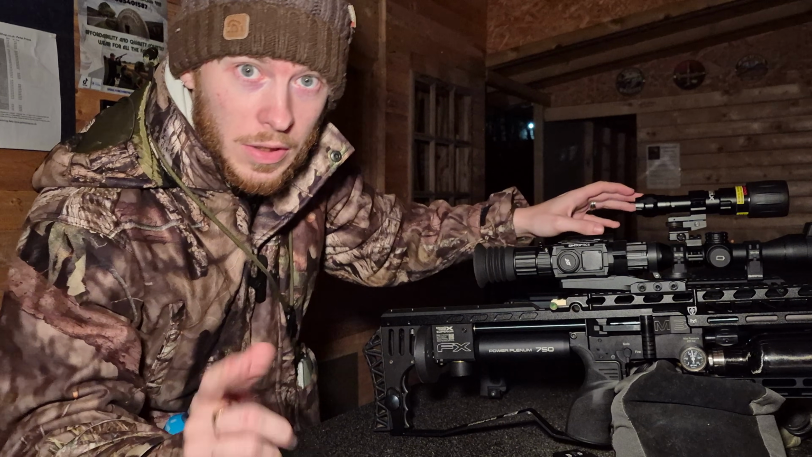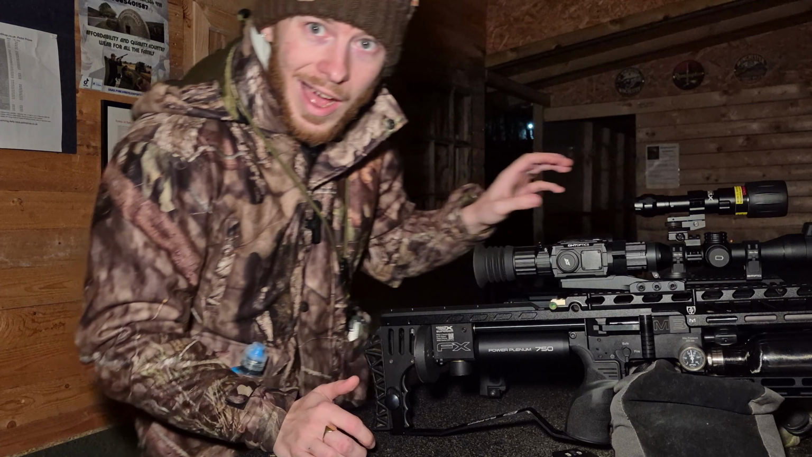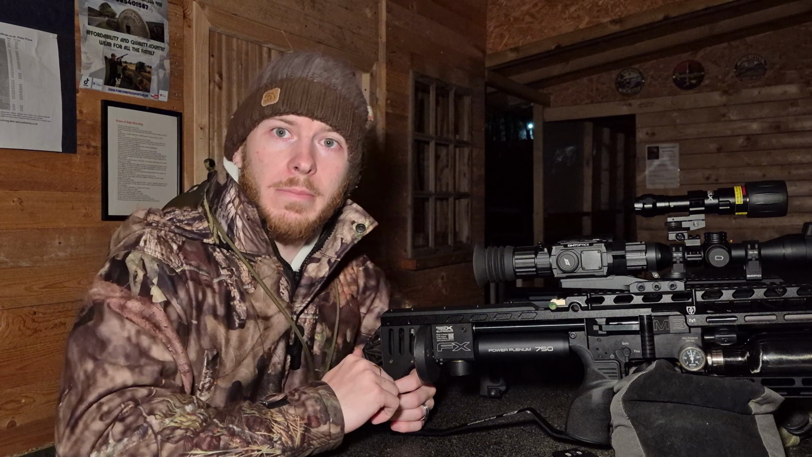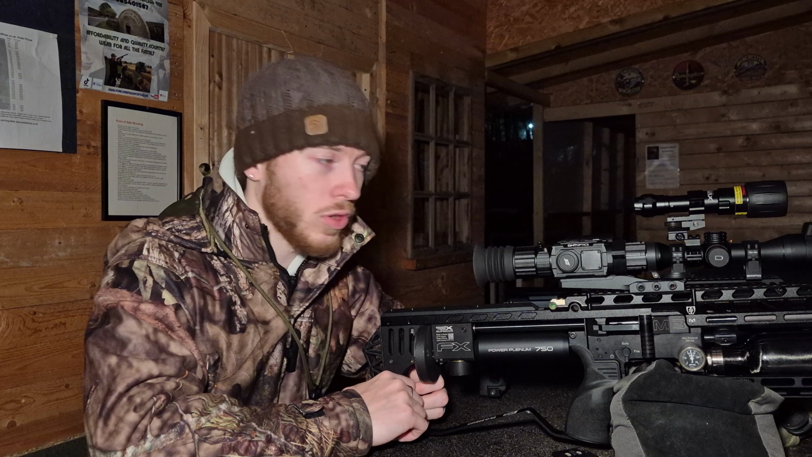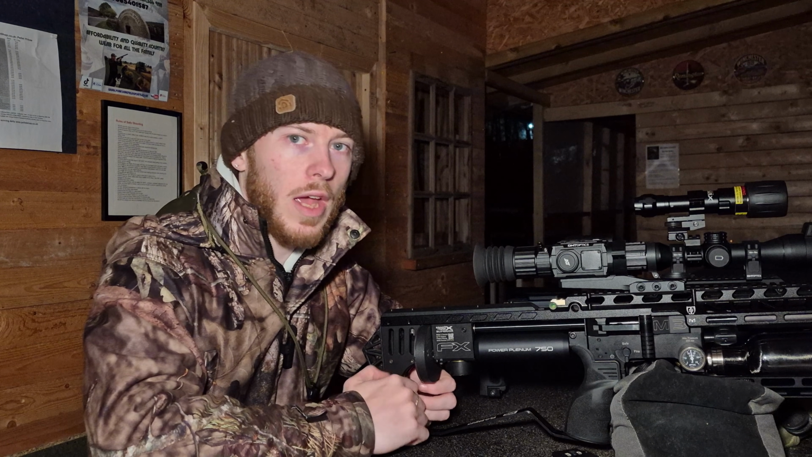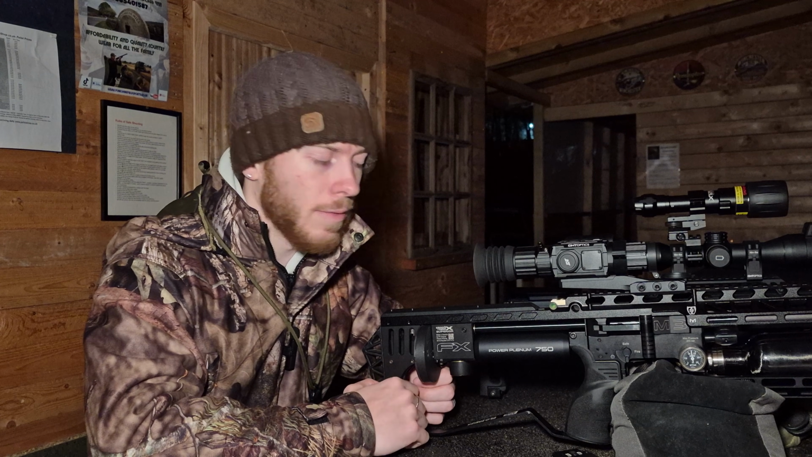If you are interested, the IR that's on the 4K is the Solaris SRX. Will warn you, it's not cheap. It's not cheap, I will warn you. It's very much a premium IR, and I've had a little look with it across some fields, and it's absolutely insane. It's maybe a little bit overkill for air rifle usage, but nevertheless, it's there.